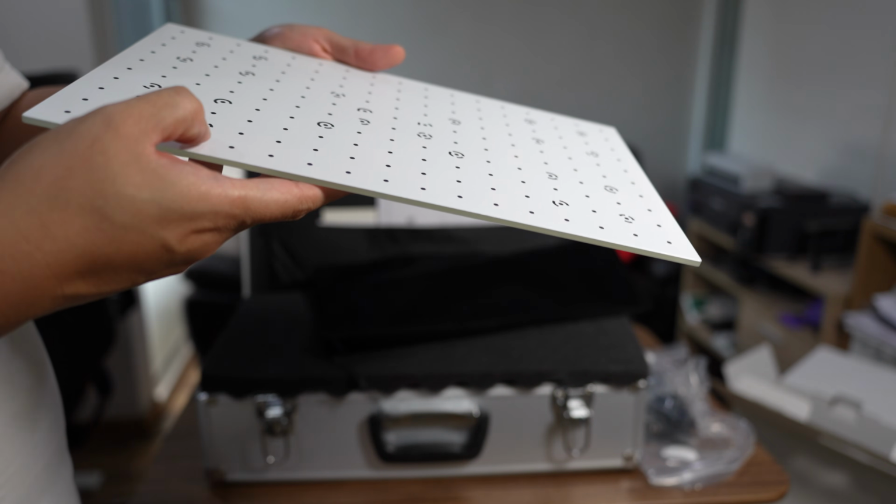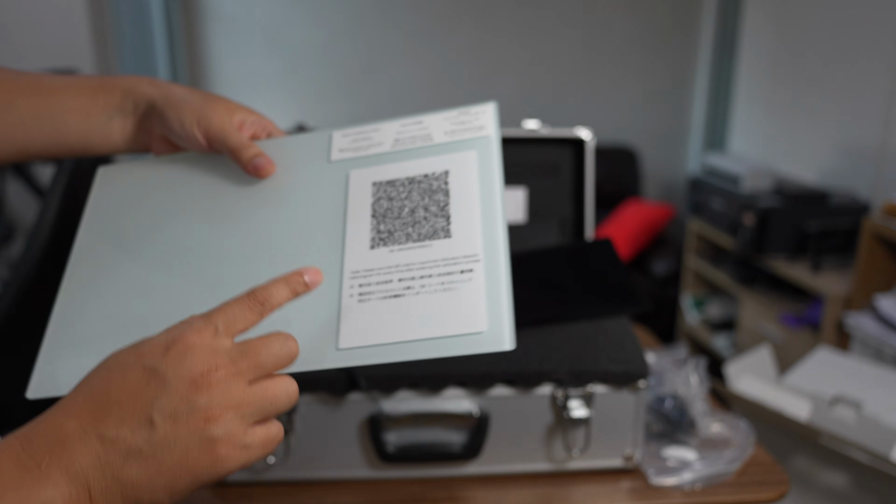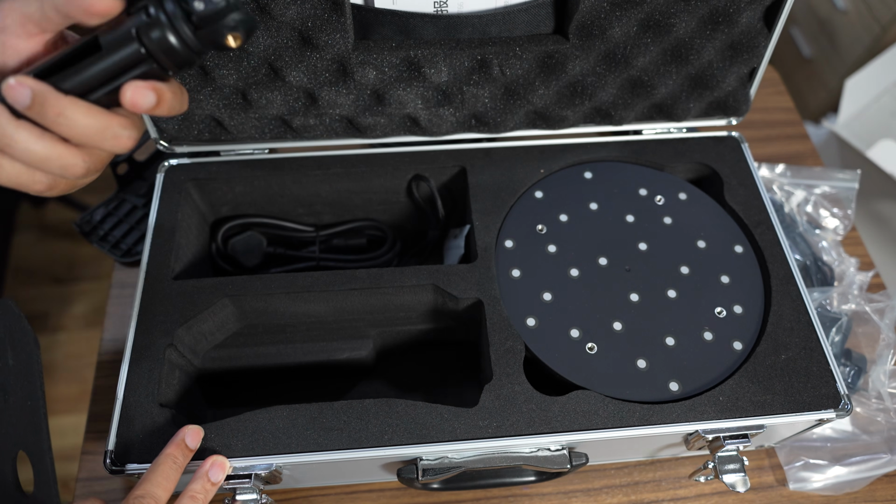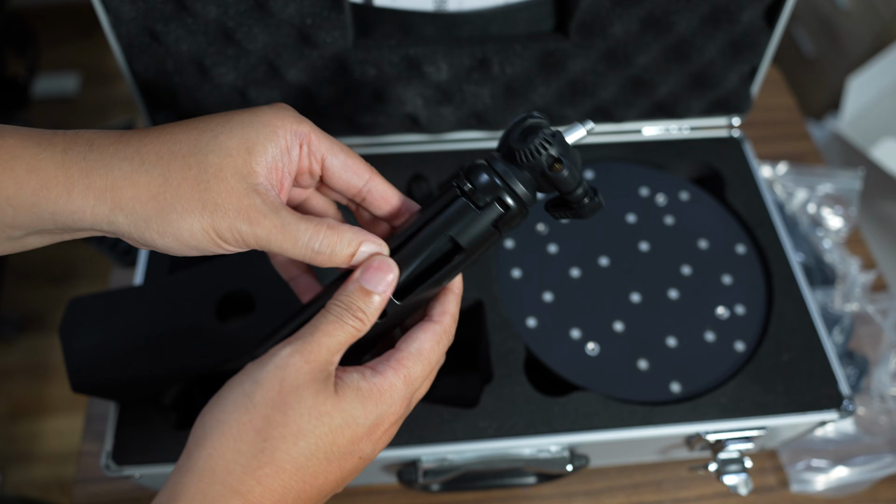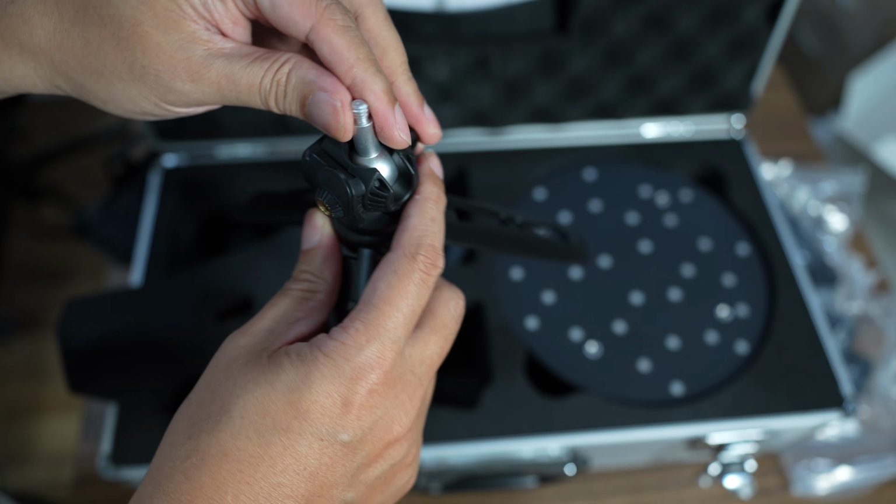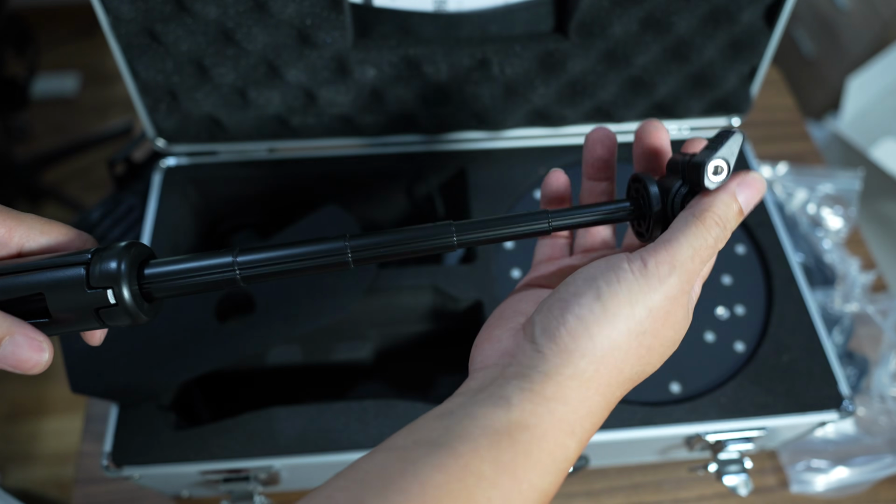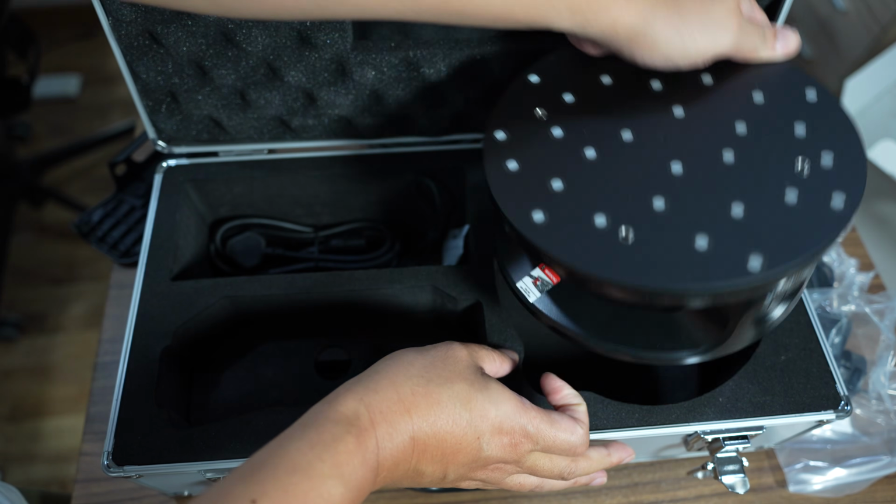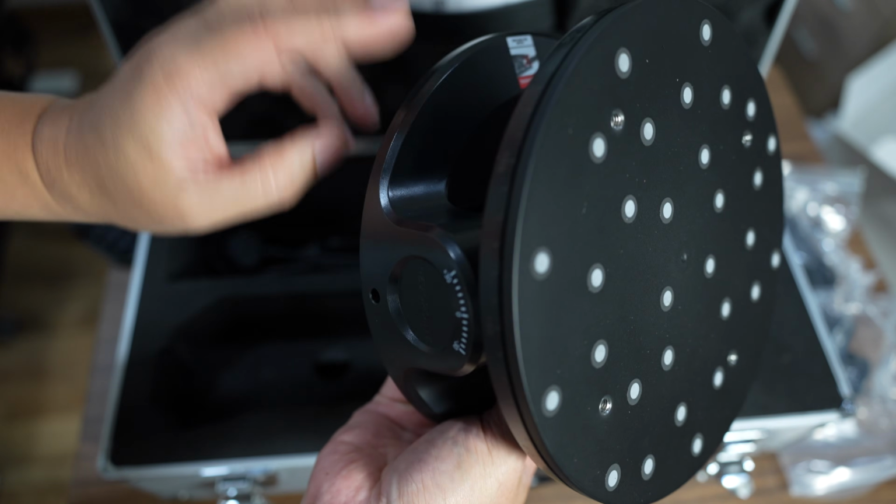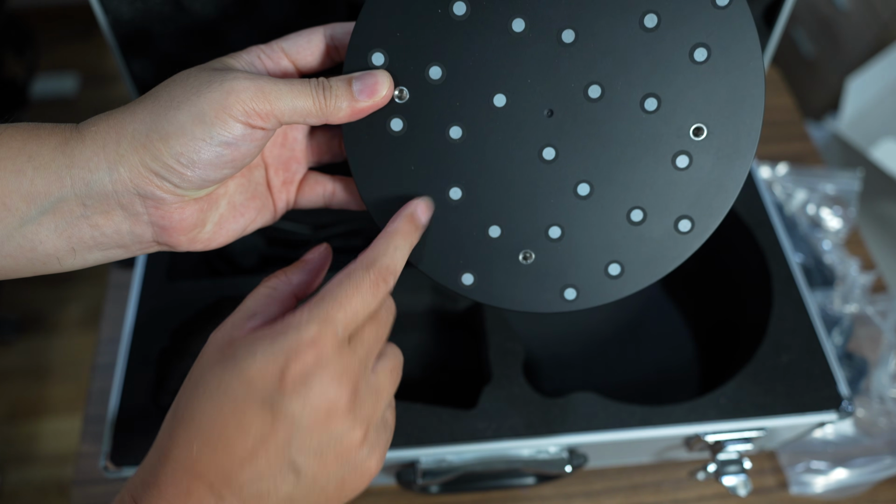It's not a sticker. It's like they printed the black dots. Comes with the QR code. Okay, we have a tripod, and it's a metal tripod. Looks like good quality. Yeah, it's extendable. And this will be the automatic turntable. I should be able to control this with a PC via Bluetooth. Already pre-applied with the reflective marker.